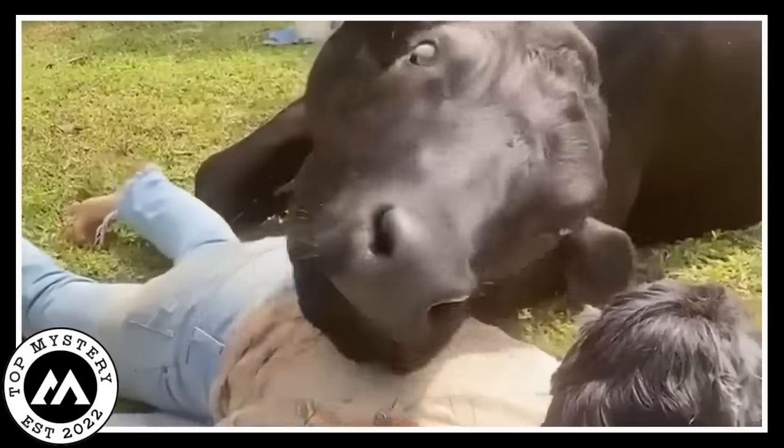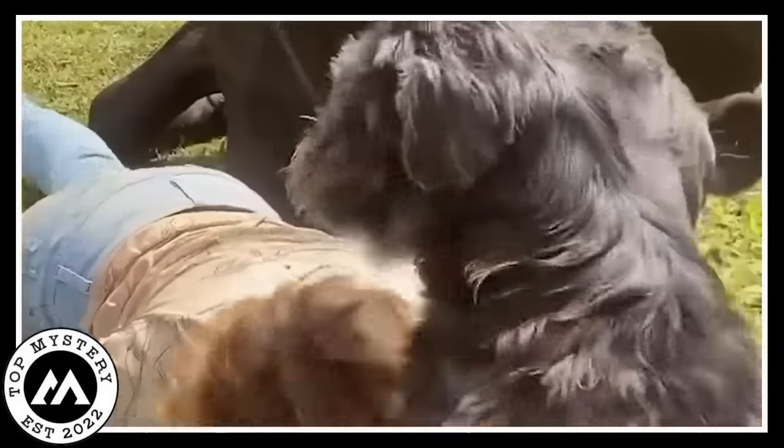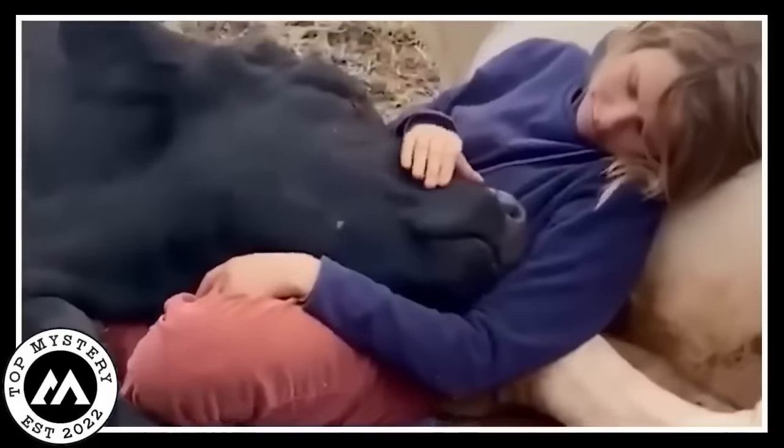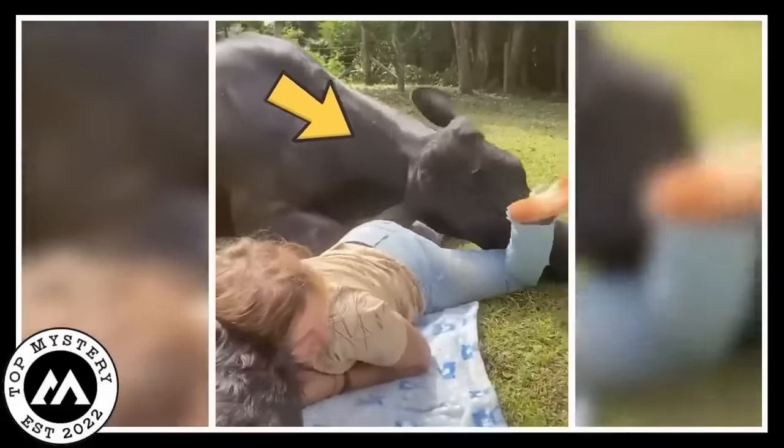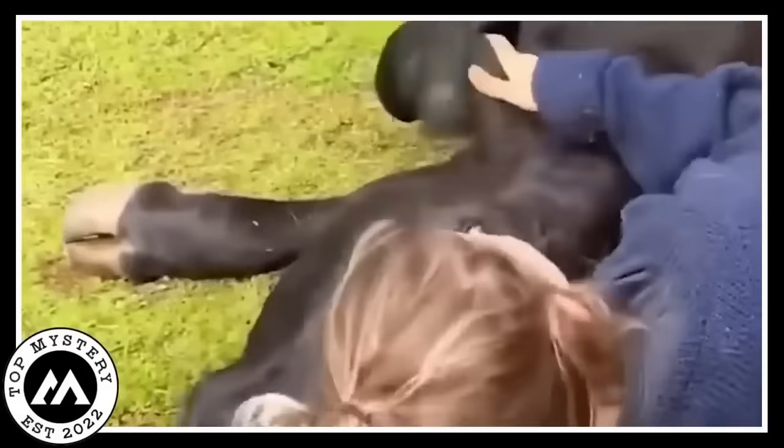So, there you have it. A baby, her dog, a cow, some garden serenading, and a whole lot of love. It's basically a real-life fairy tale in the backyard, proving that friendship and music can transcend species. Too cute.